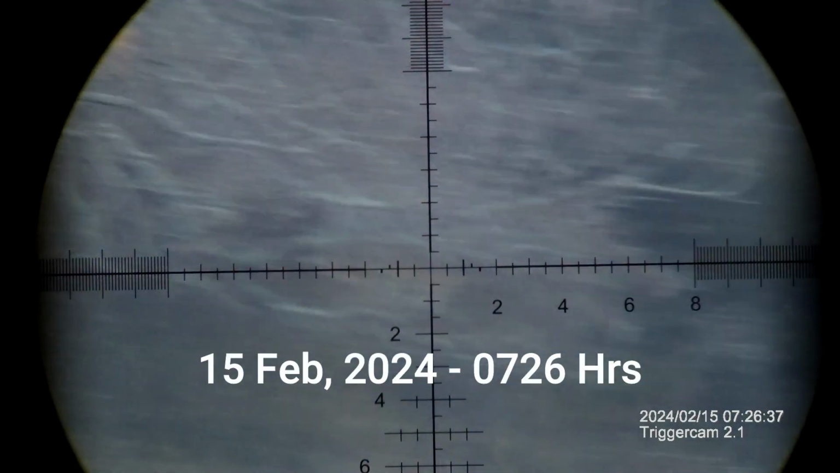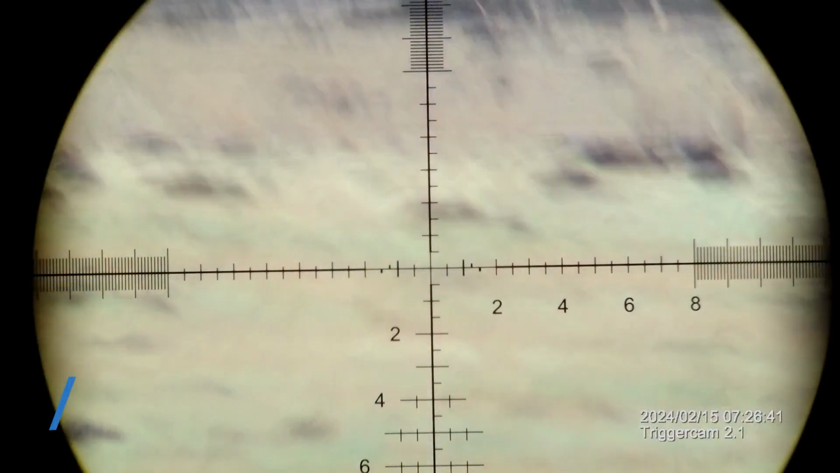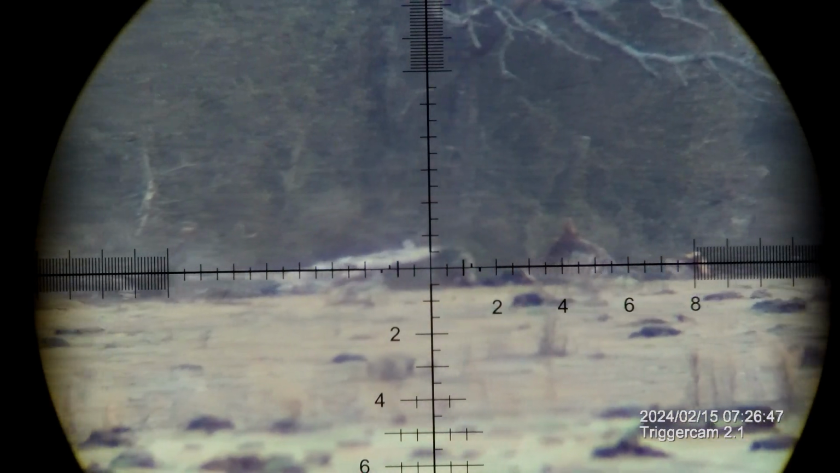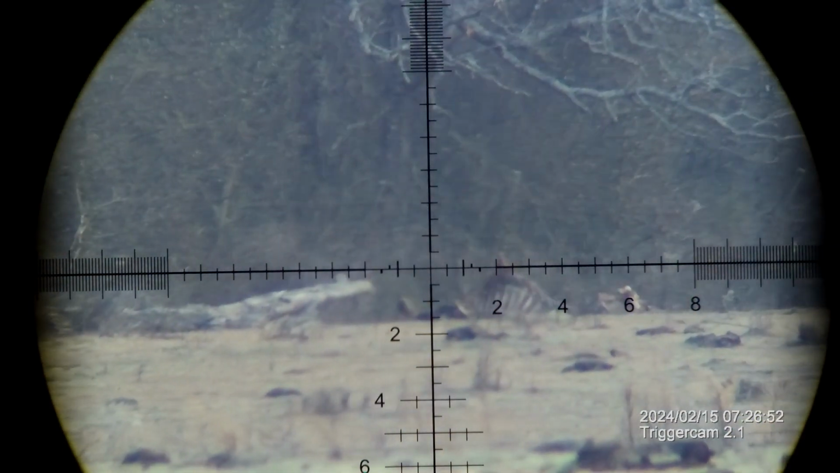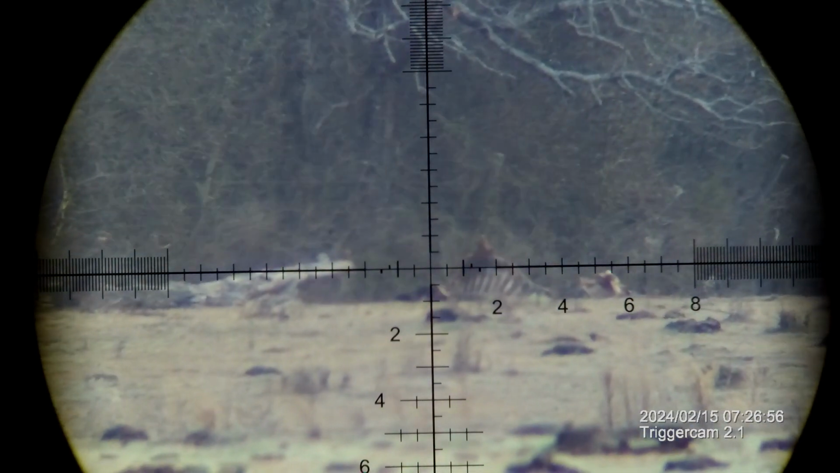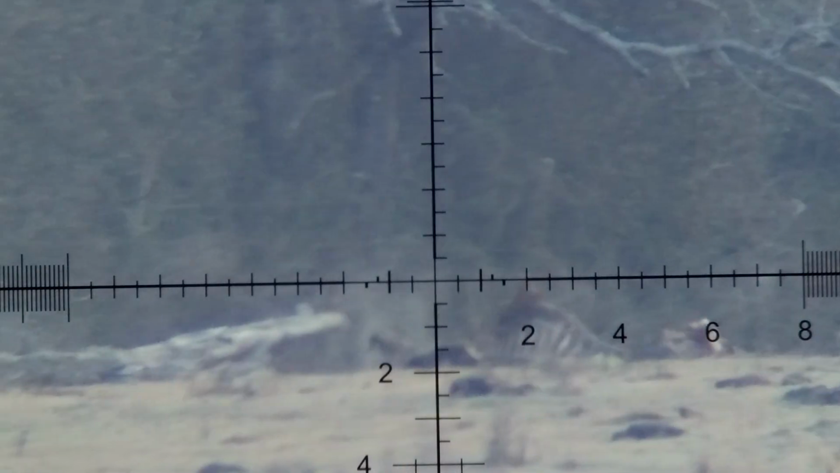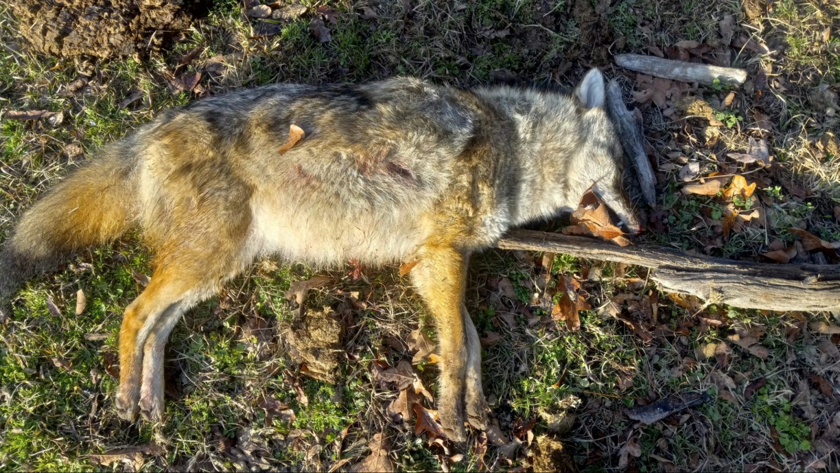I happened to be a little bit more prepared this morning, but I was also kind of in a little bit of a hurry because I thought that I was going to miss her as she was going to walk back around the backside of this carcass. So I'm going to take a shot here as she's moving. And I don't think it could have gone much better than I'd hoped for. So let's take a look at that again here in slow motion. Goes in, thumps, perfect, and I went ahead and went and checked her out.